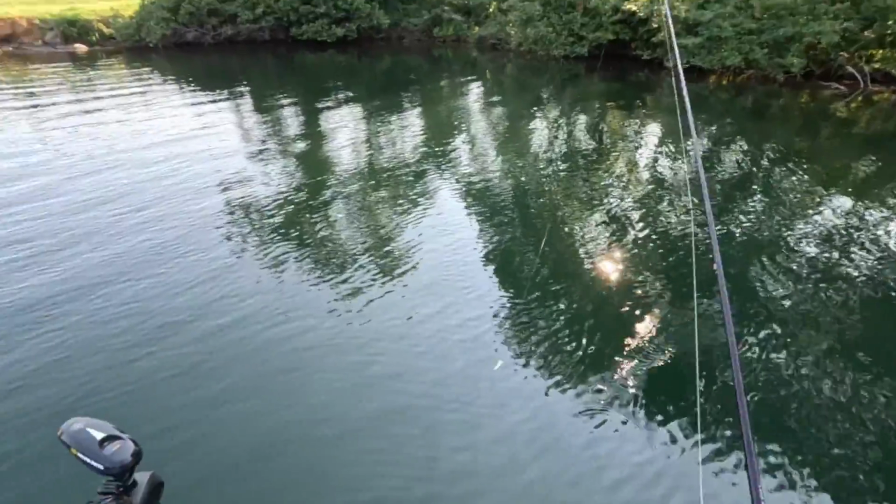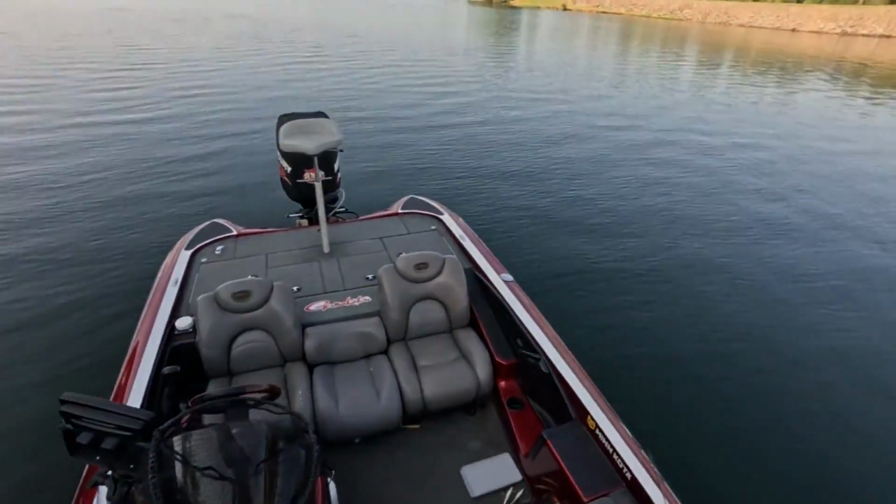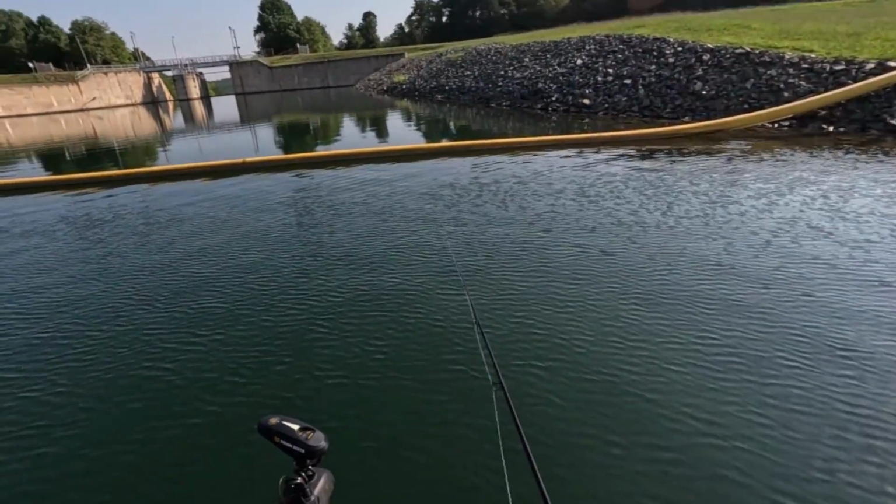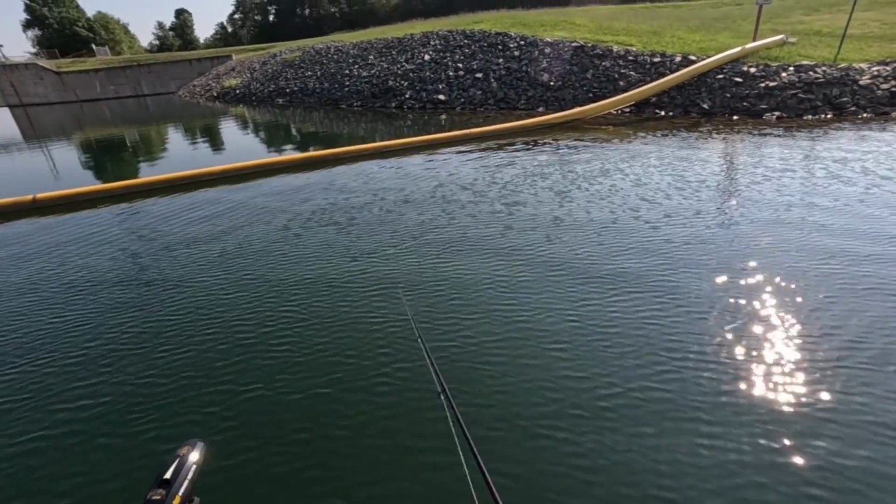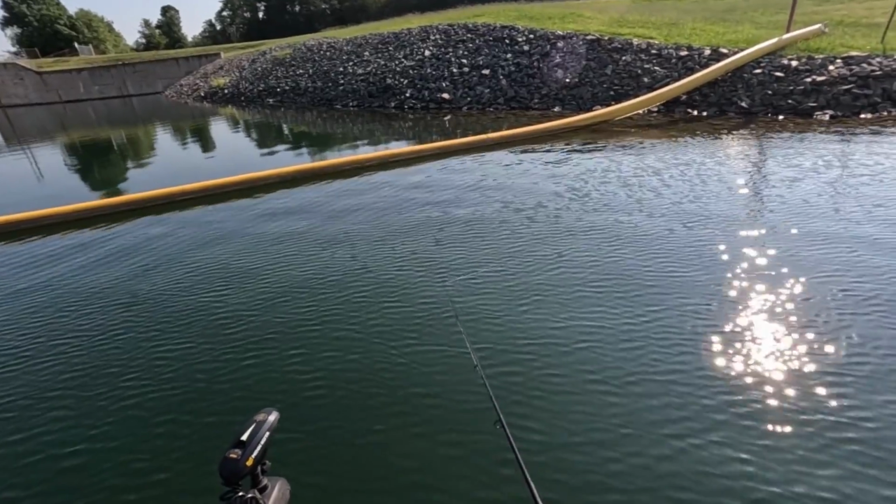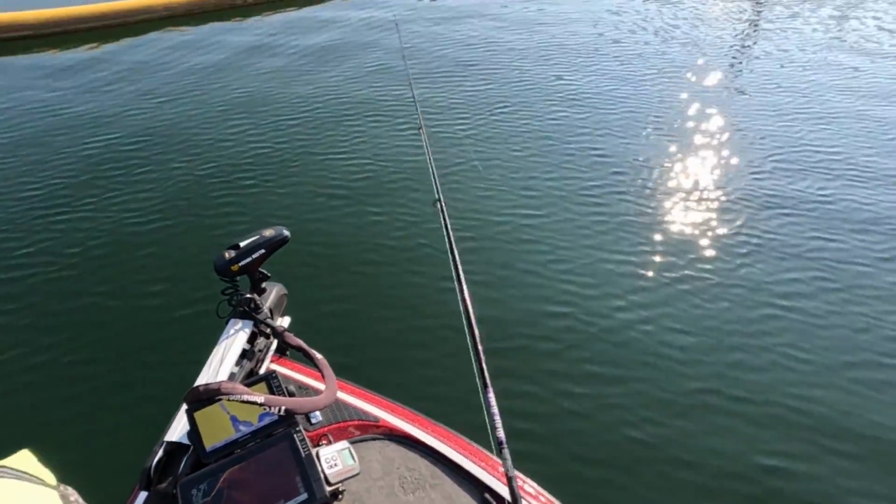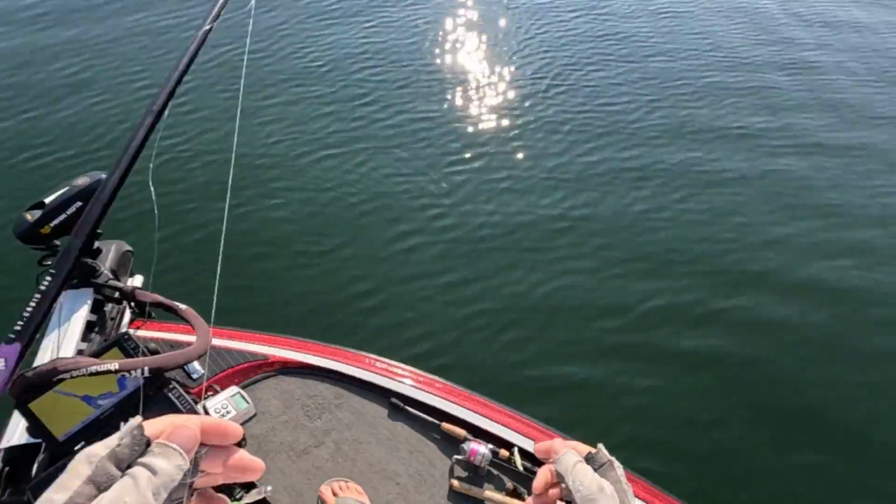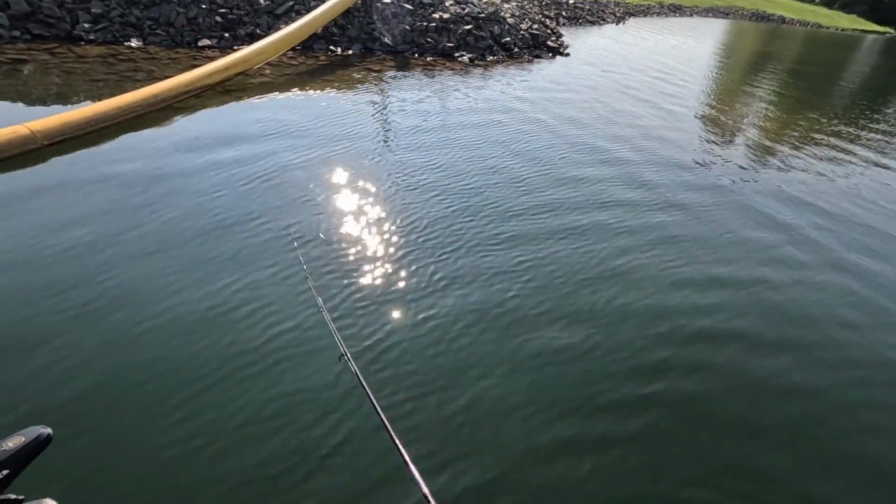Bluegill. Dirty little butt biters. Oh, another little bluegill guy. A little big for his britches, if you ask me.